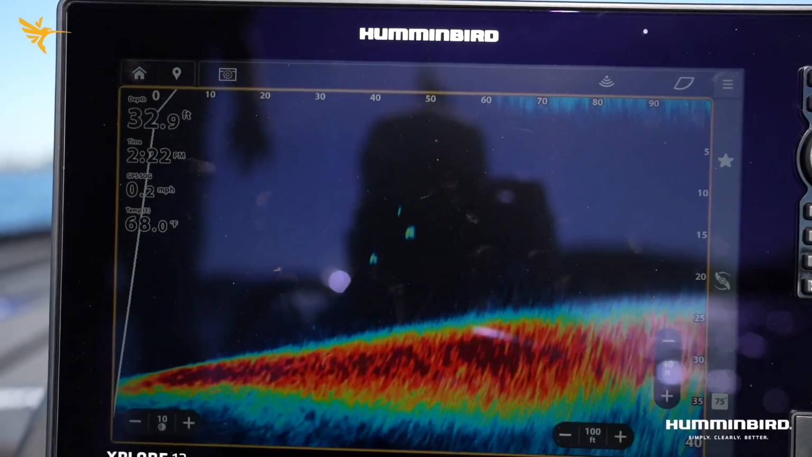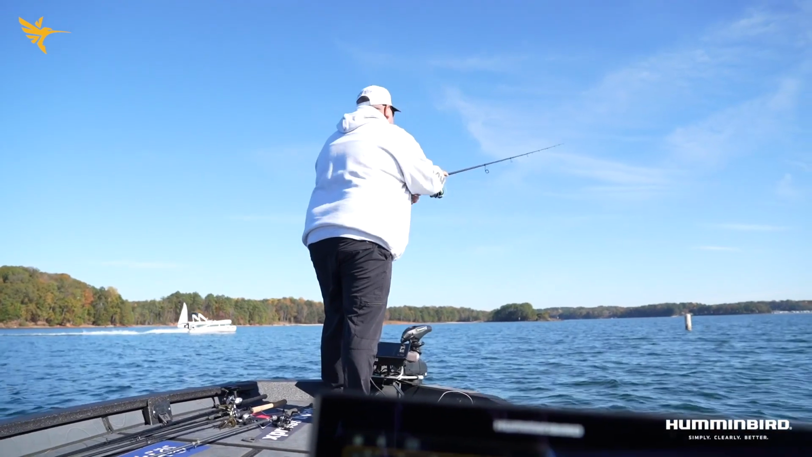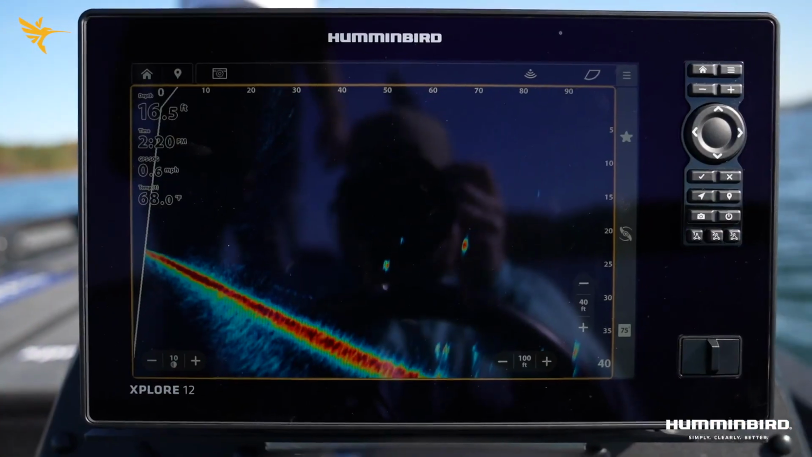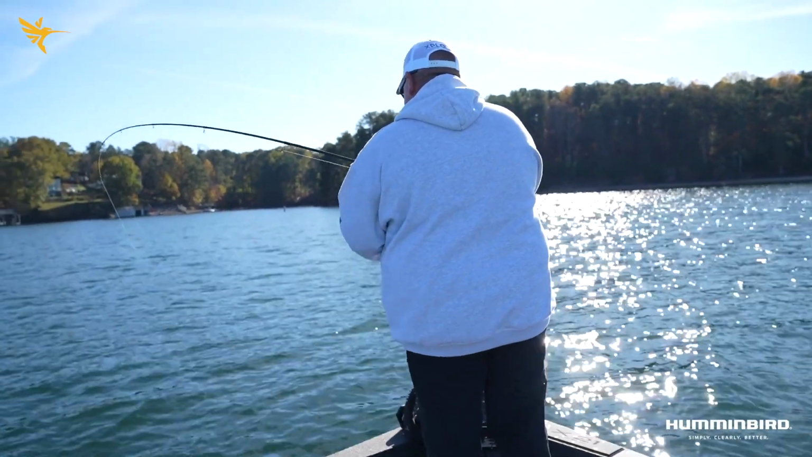To have the target separation, to be able to see those fish in those isolated pieces of wood and those brush piles. You can run that out to 150 feet and you can see your bait hit the water at 100 feet. And to be able to track that bait all the way down there to that fish, to me is going to be amazing for me.